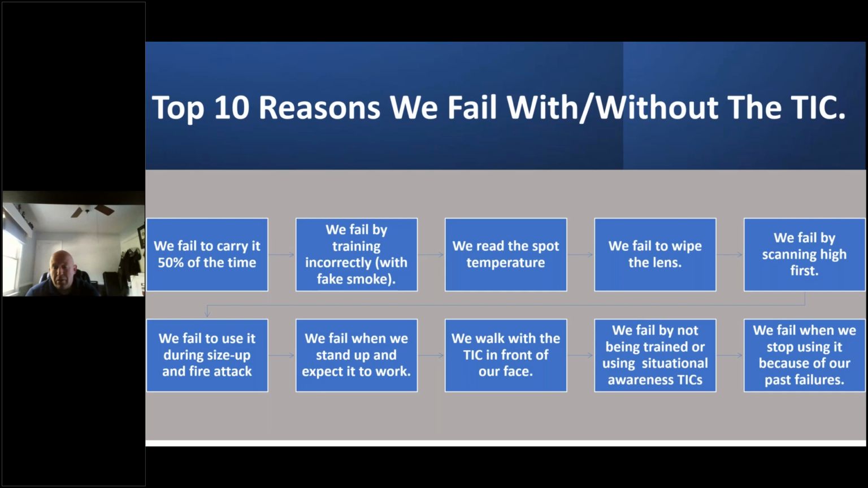And the biggest thing is firefighters were either not trained at all, or everybody bought into the situational awareness tick craze and they threw away the decision-making cameras. Situational awareness ticks are amazing, but they don't replace what we're talking about today. You need a decision-making camera in the decision maker's hands. And the biggest issue is firefighters quit using them because, guess what? It failed and I'll never use it again. To quote my instructor, Thomas Anderson, I bet your cell phones failed you before. I bet your cars broke down on you before. Well, you didn't walk to work and you darn sure didn't leave your cell phone at home.